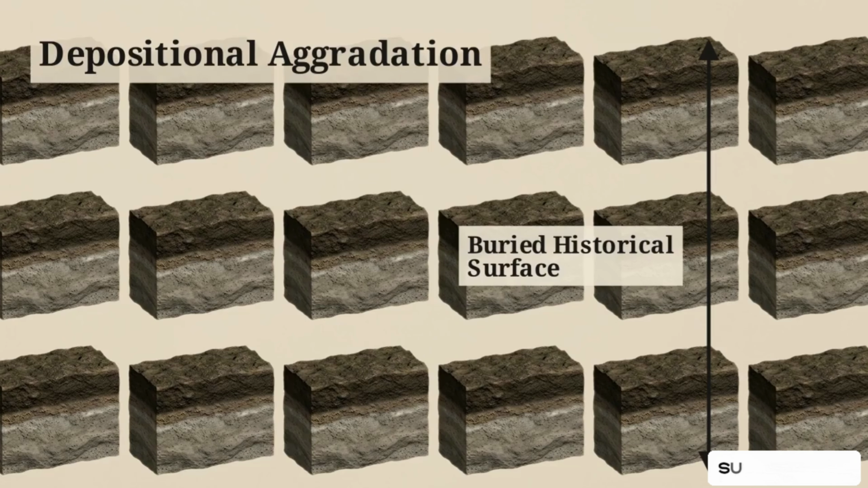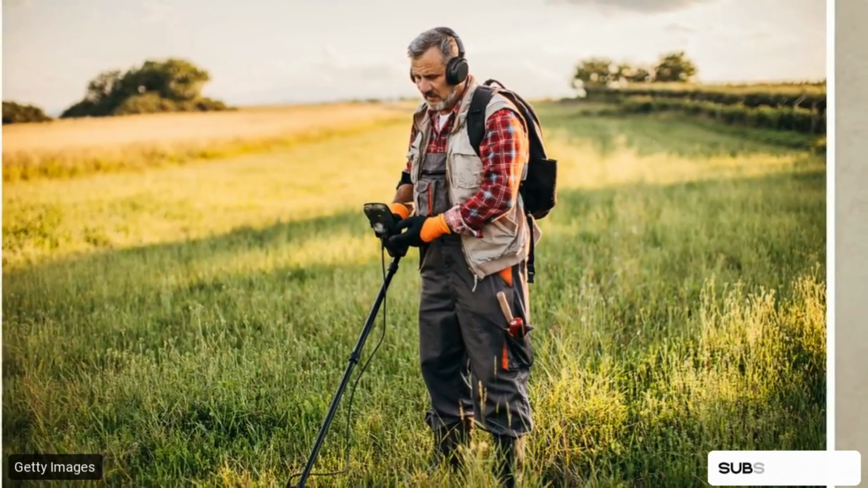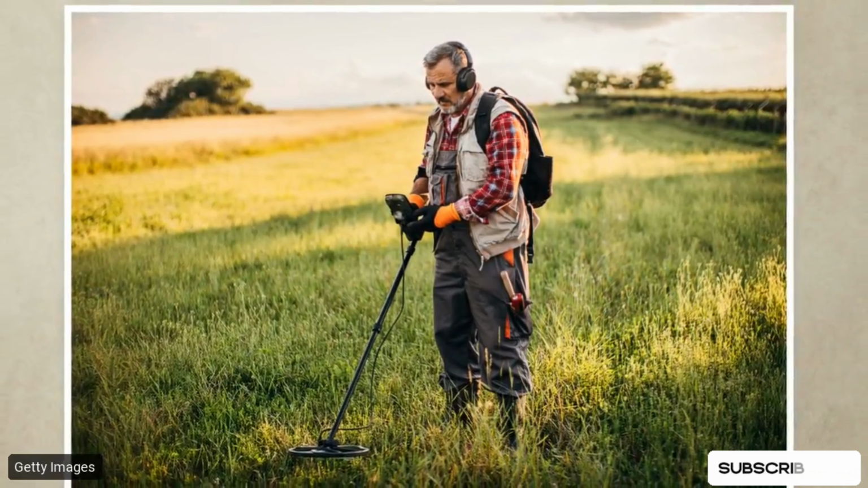Annual flooding deposits thick layers of alluvial silt, burying historical homestead floors beneath several feet of modern mud, rendering standard metal detectors completely blind. Geomorphic calculation acts as the ultimate real-world filter. You have to account for these environmental mutations before taking your search matrix into the field.